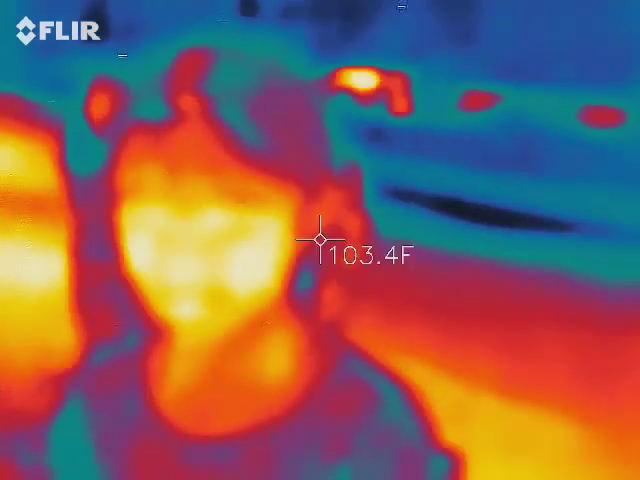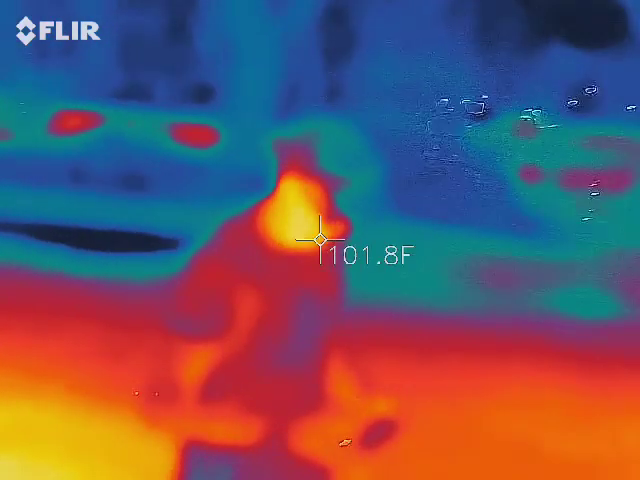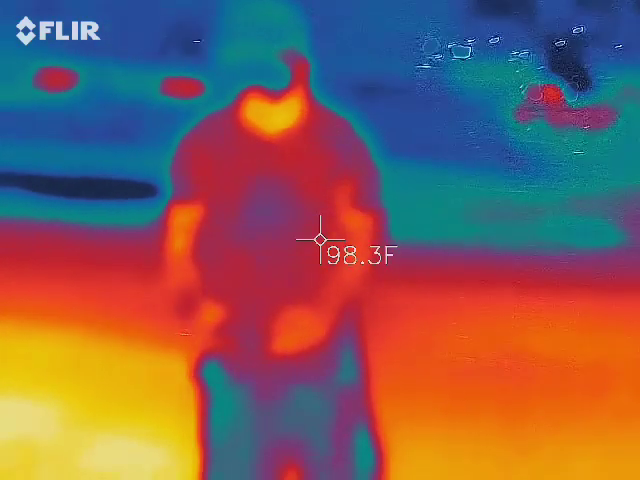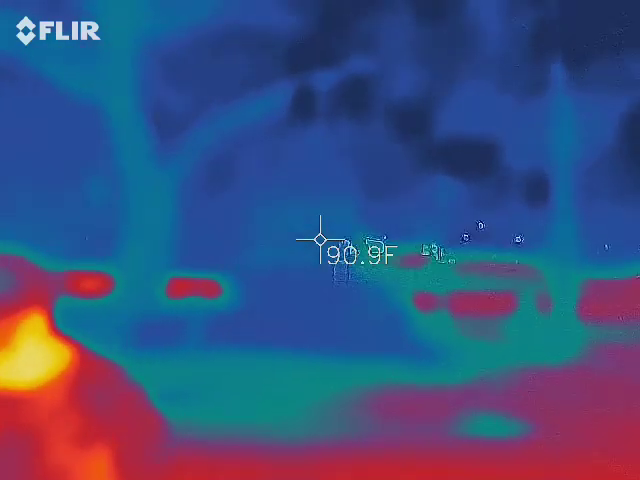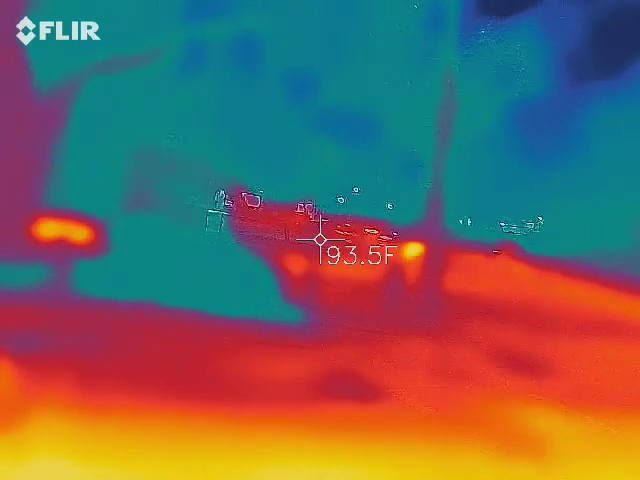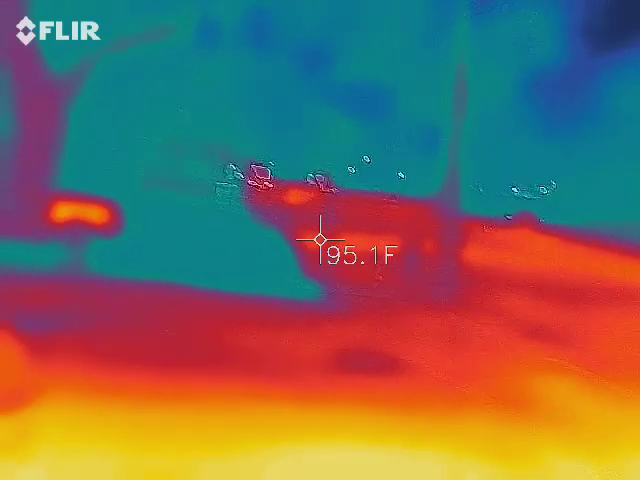Anna, you might be running a slight fever. I think you're running a fever. 101. All the doctor's offices have these. This is what I can't figure out. I see little white things everywhere right here.